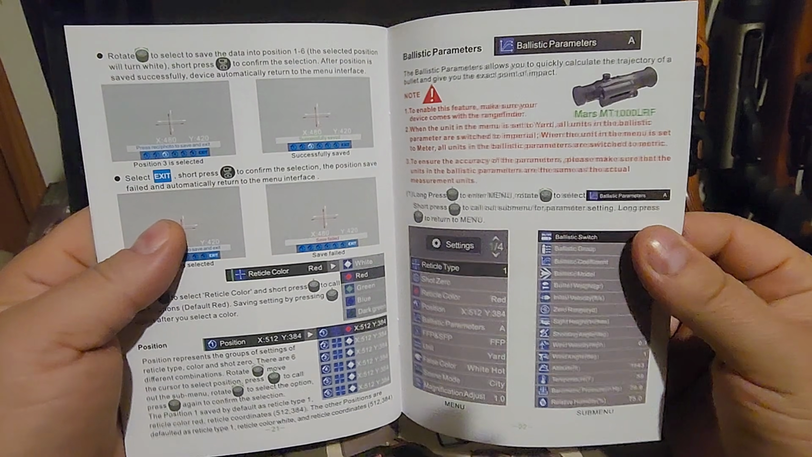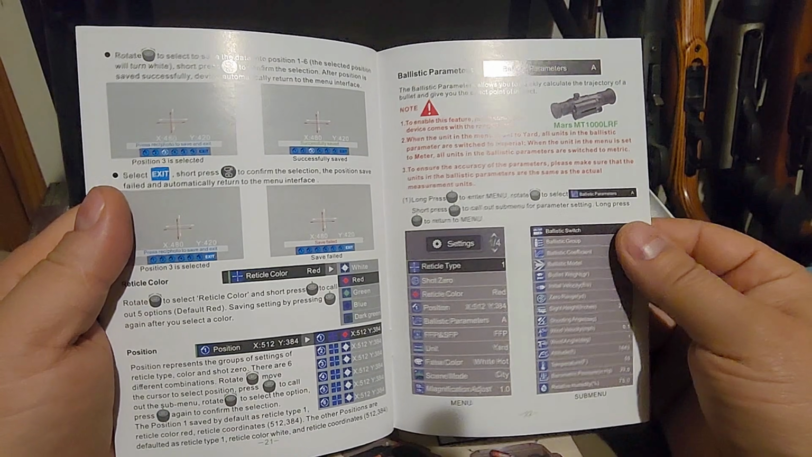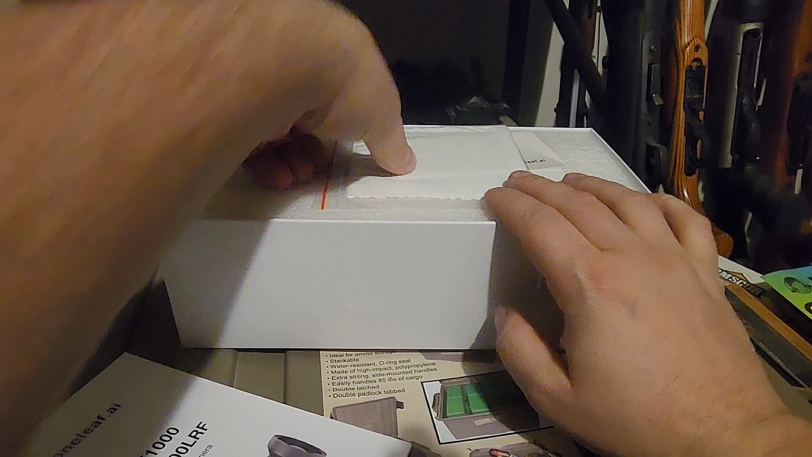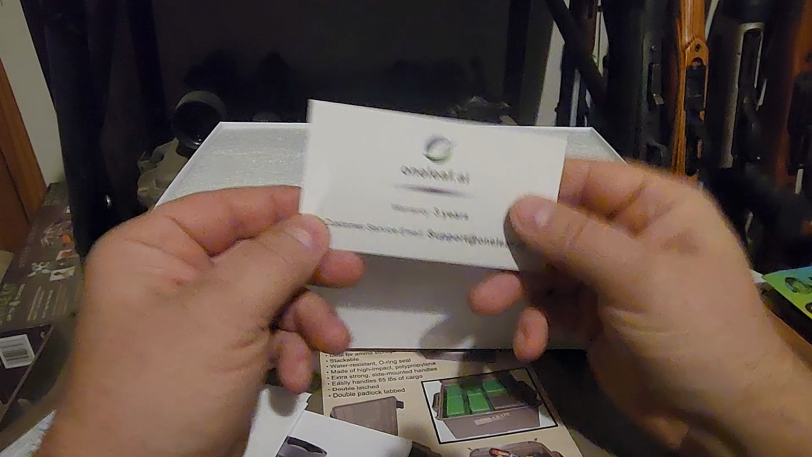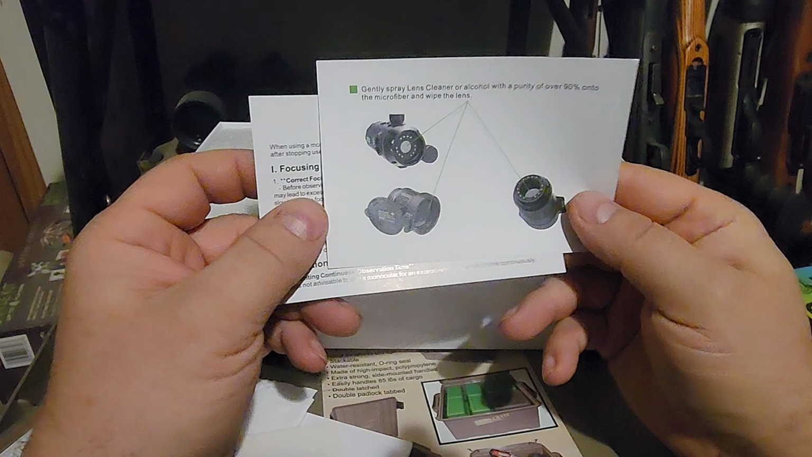Which, by the way, check out the parts, accessories, and optics playlist on the channel for that. And I was just wondering if you could change the reticle color on this one as well. Yes, in fact, you can change the reticle color and whether it's first focal plane or second. Got a screen wipe there. 3-year warranty. Looks like some warnings and stuff. Maybe some tips.